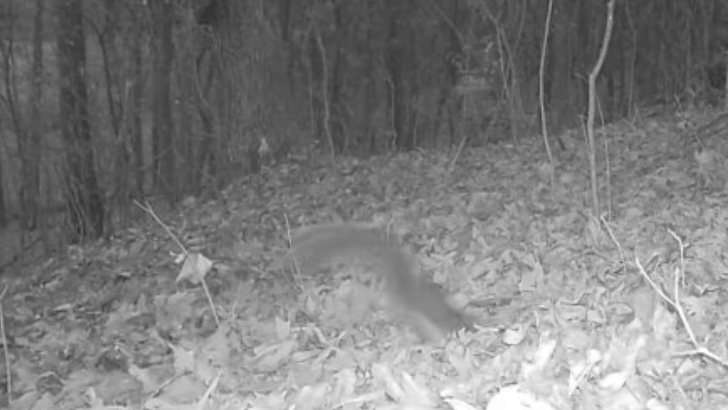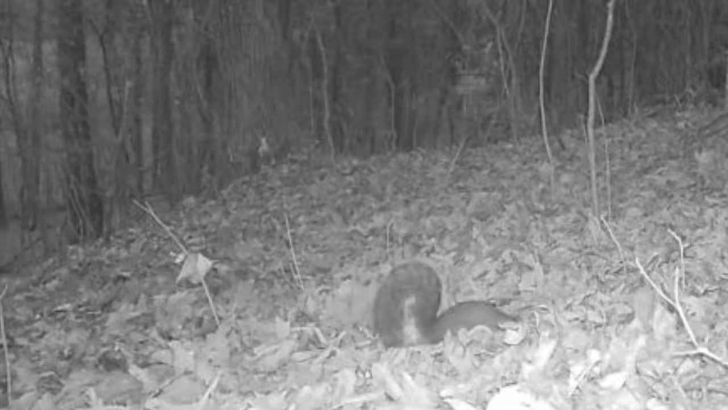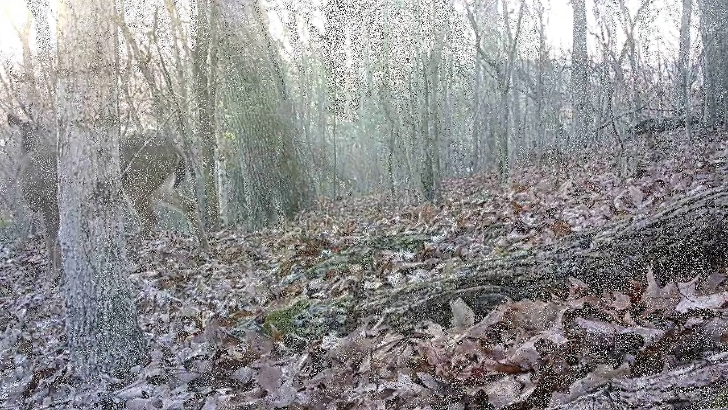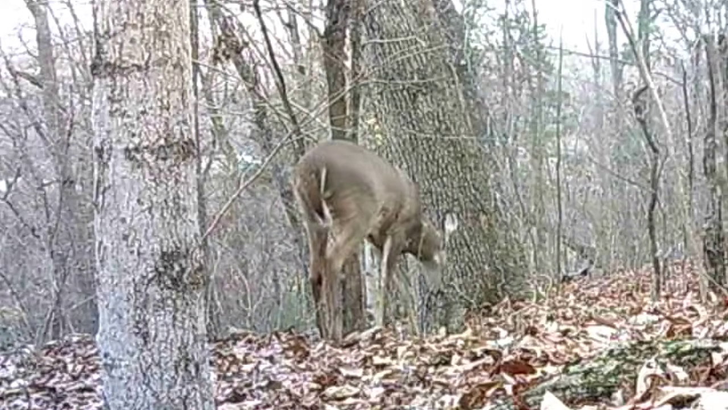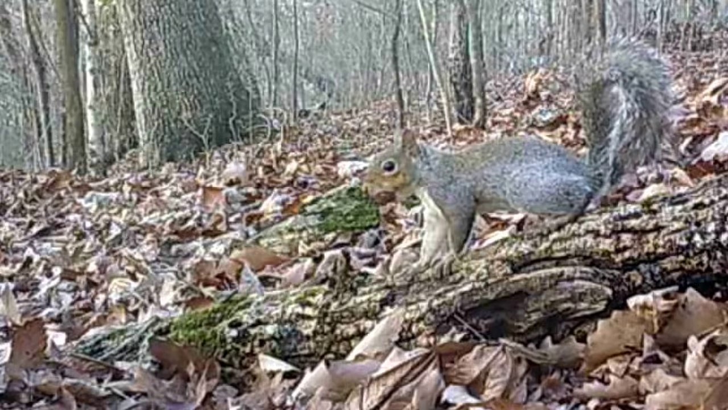They're up early, all of them, hitting these ridges. Just starting their day. Of course, these bucks, they're night or day right now. But that'll change here in a little while.